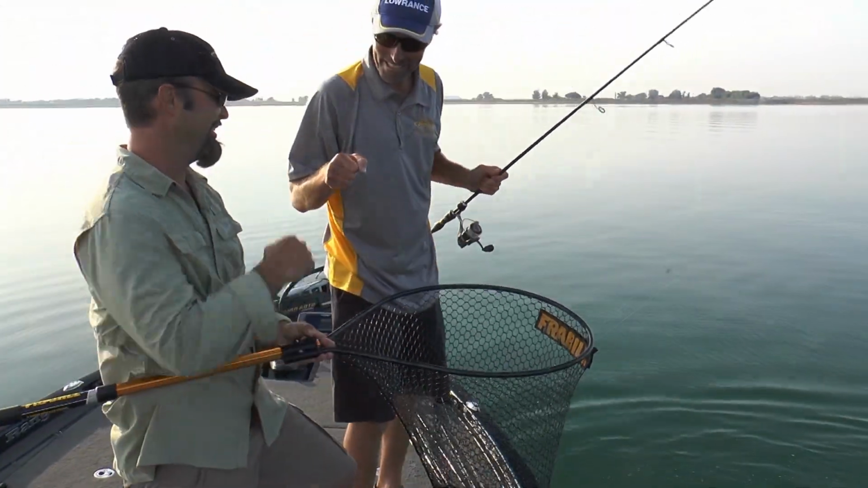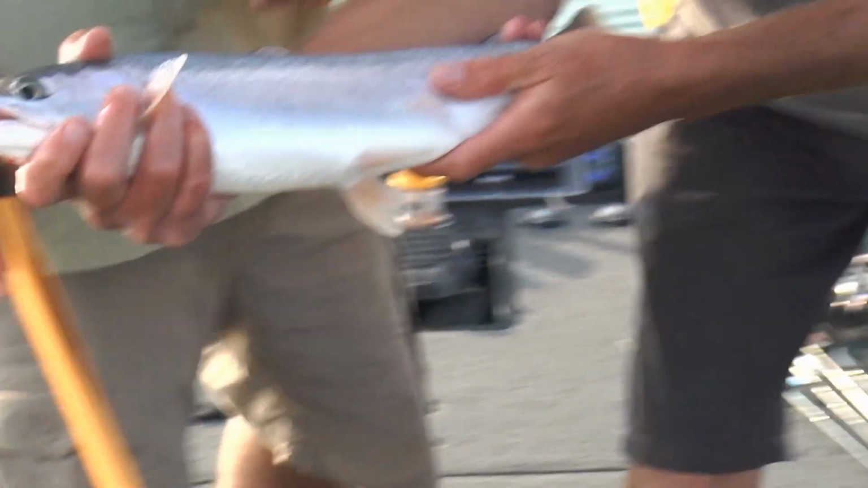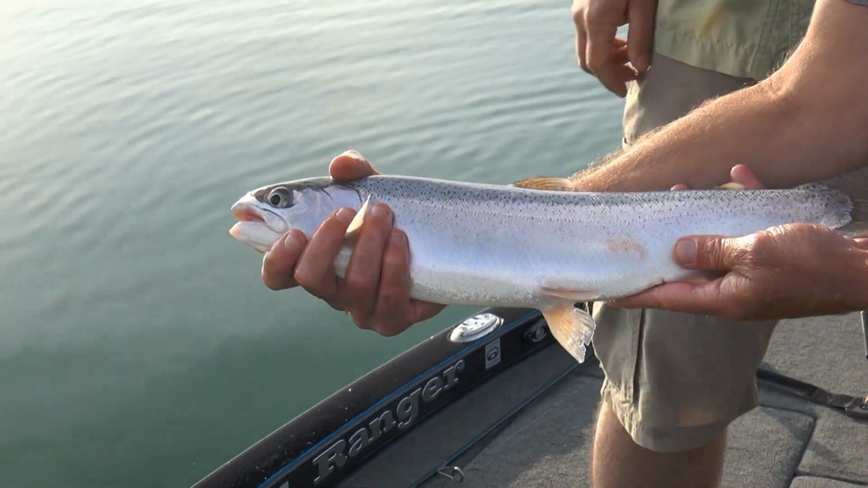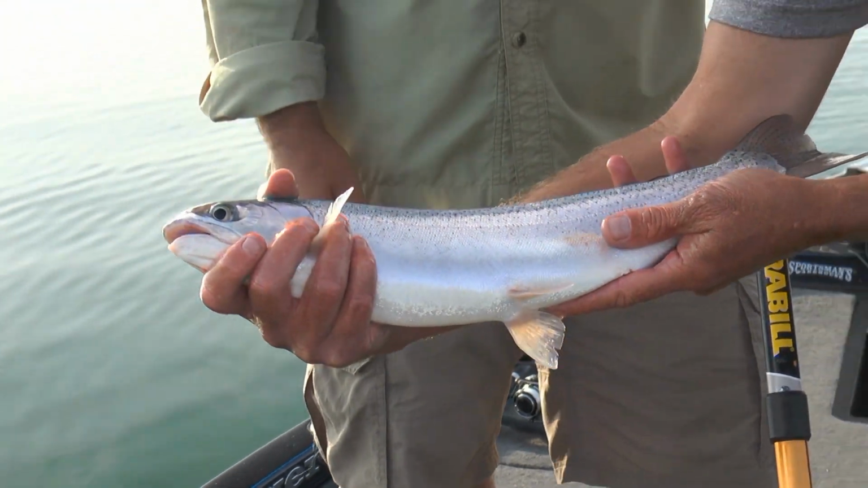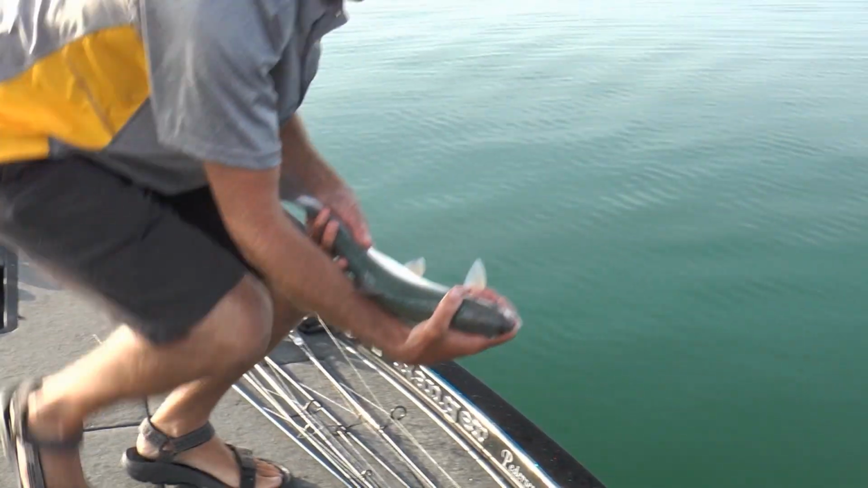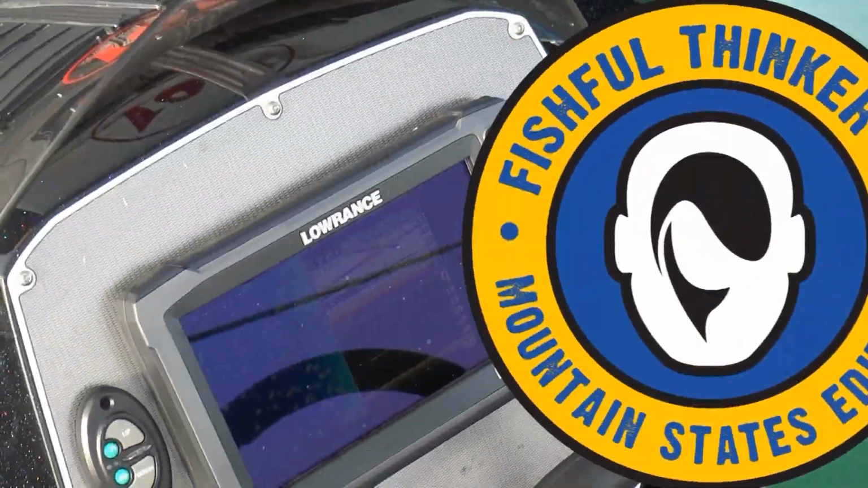Good job, man. Good job. Hold still, trout. Look at that bruiser. How about that in the morning sun, guys? You look at my arm there, that's a good sized trout. And again, we're only gonna eat the one, so we'll be quick about putting him back.